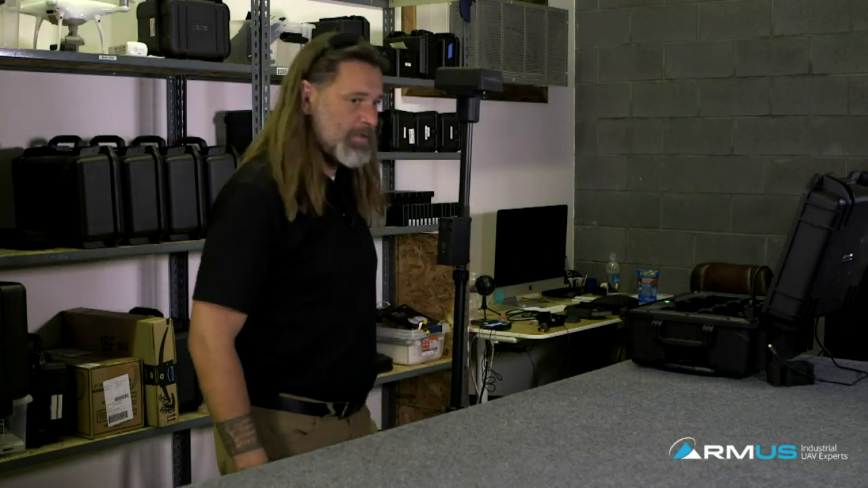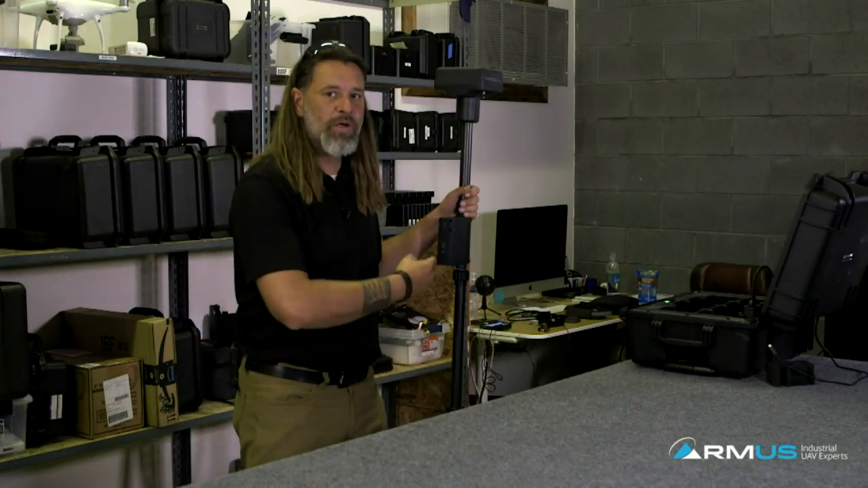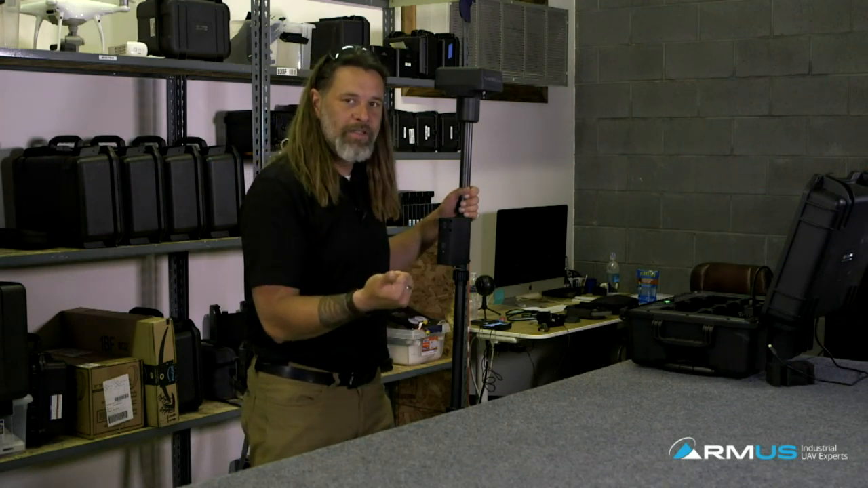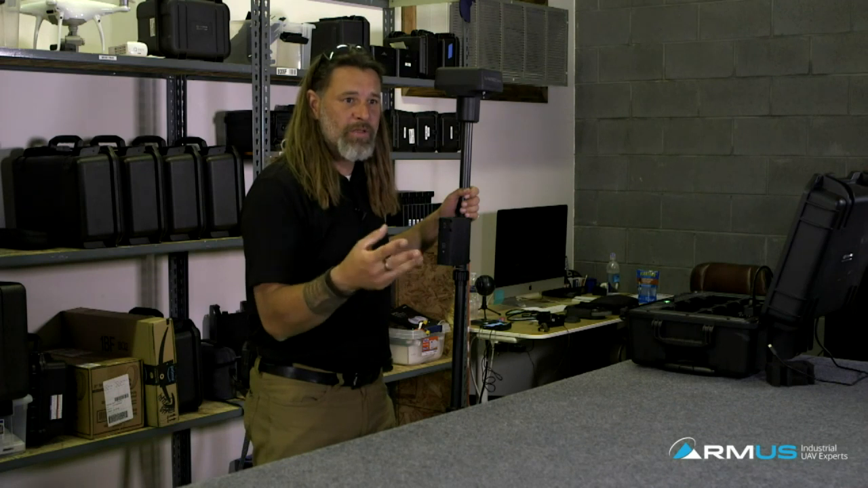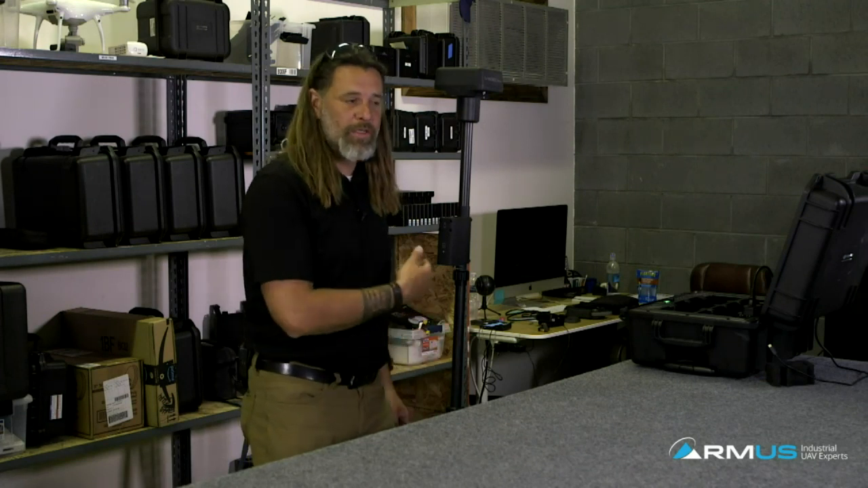My extraordinaire technician went ahead and updated everything in here so that the Matrice base station works with the M300, the M210 RTK, and the Phantom RTK, and it's possible to then use it as a roamer and a standalone. So we've got a couple of different modes that are new in this firmware update that will work.